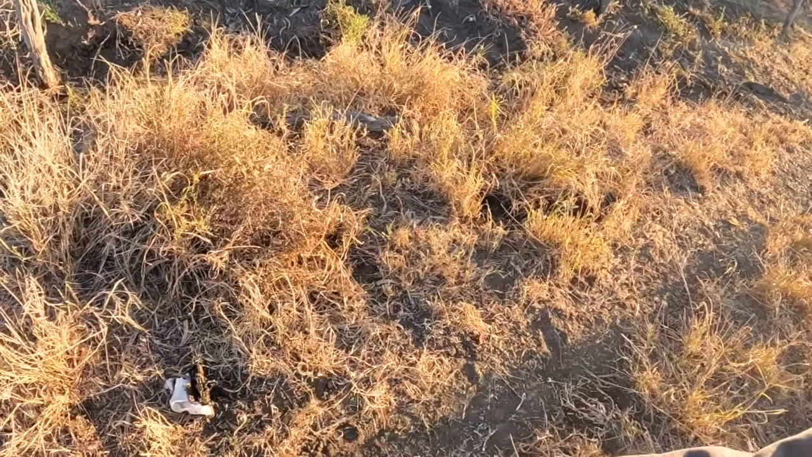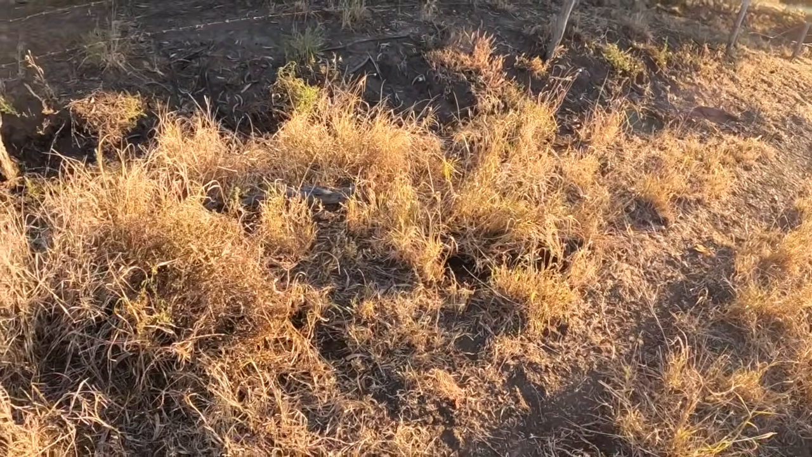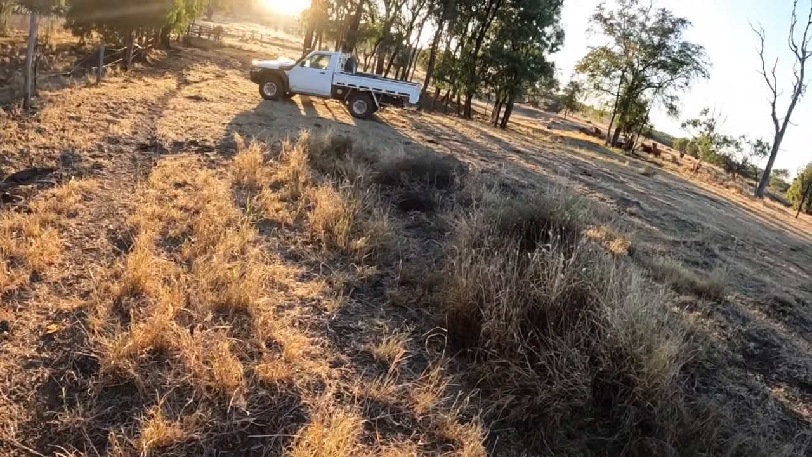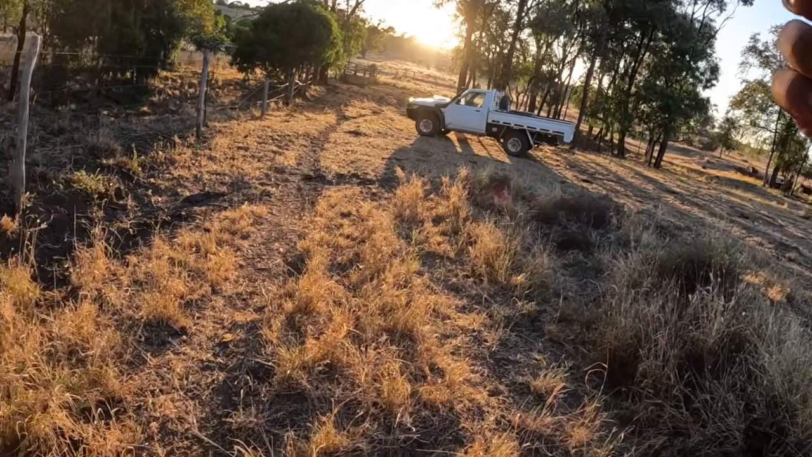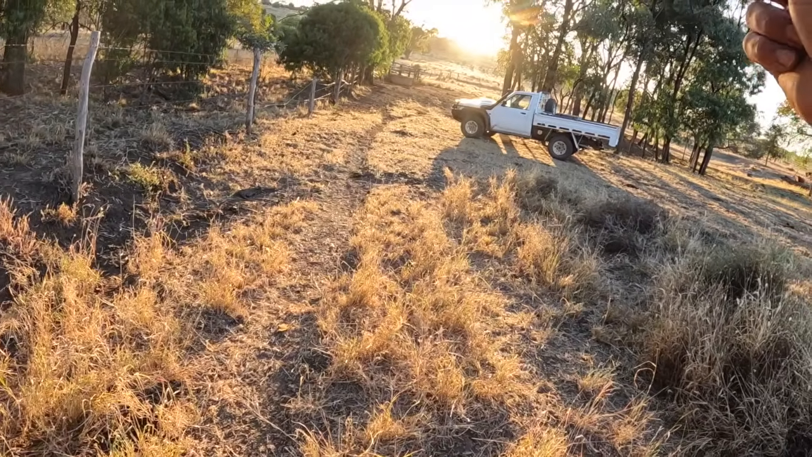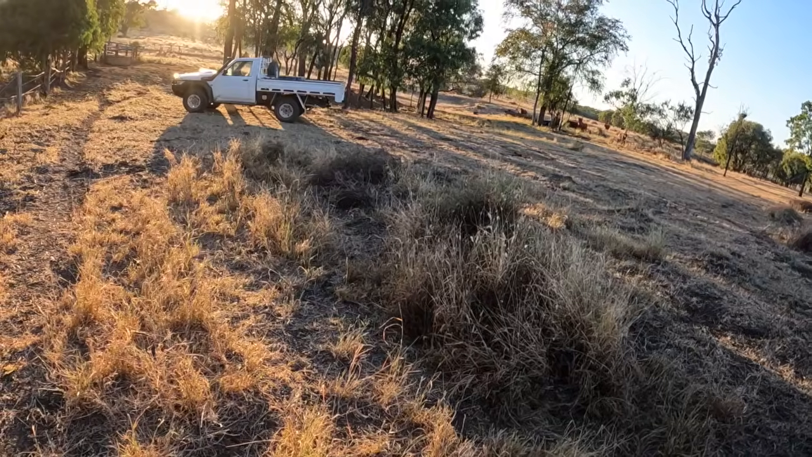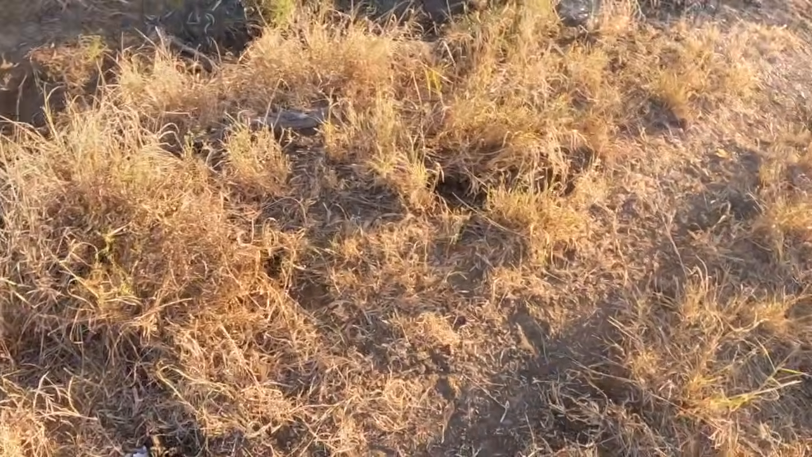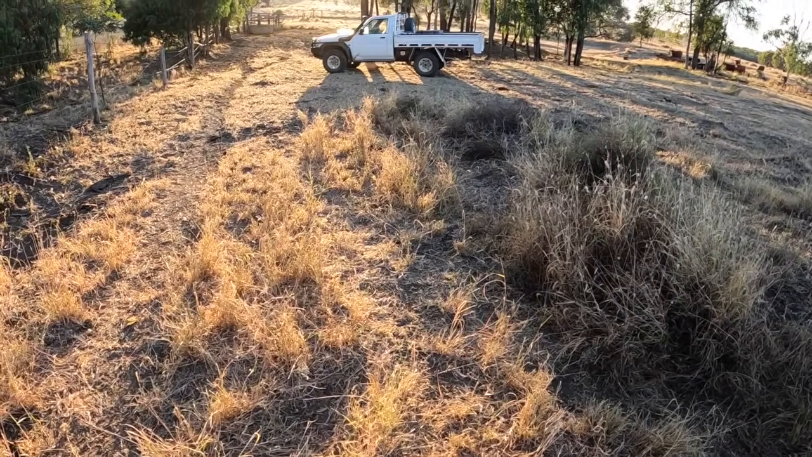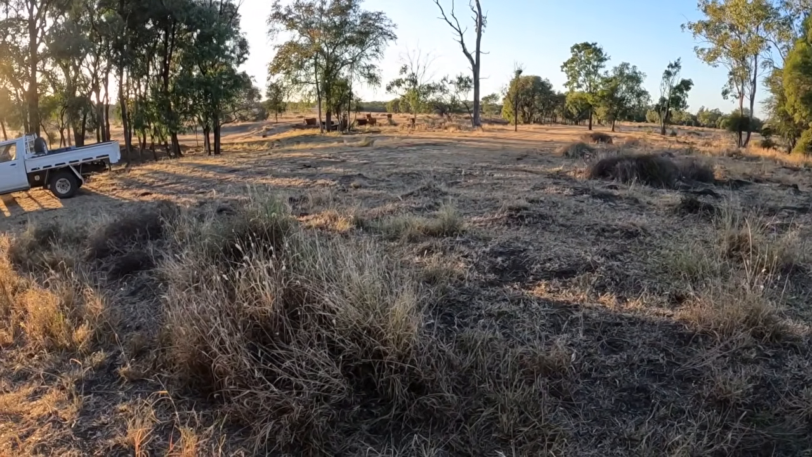He's gone past this one and got caught in the next one. So yeah, very, very good. I might reset that trap. I'll pull this one up, I'll leave the one under the rail set, and I'll reset that one again and see what happens. Because it's between the trees, the cattle aren't really going to step on it. Don't know if there's any more dogs in the area or not, so if we just leave these 2 traps in here, we've still got one down the side of the road over there, see what happens.